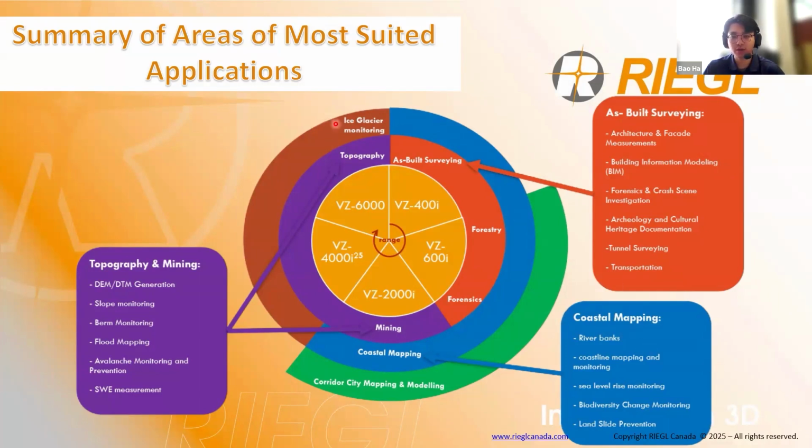And finally, the dark red area is for ice glacier mapping, mostly a job for one of the most powerful TLS sensors. But if it's a small hill or ski slope, the 400i or 600i should work fine as well.